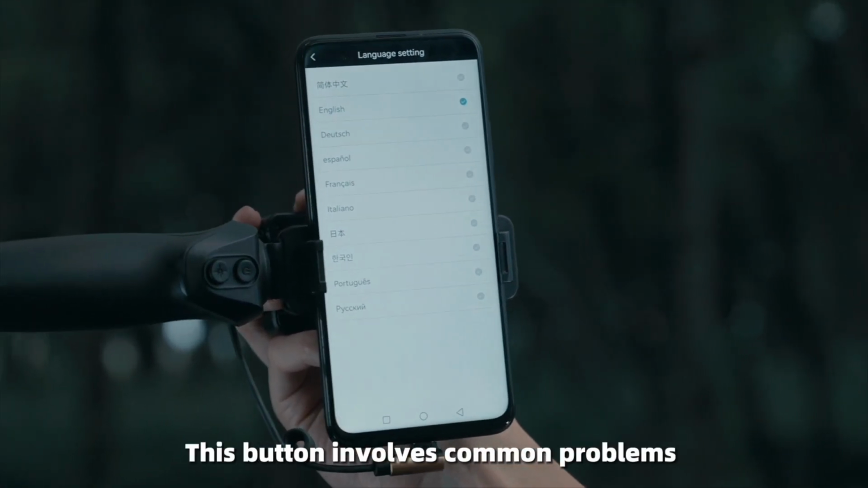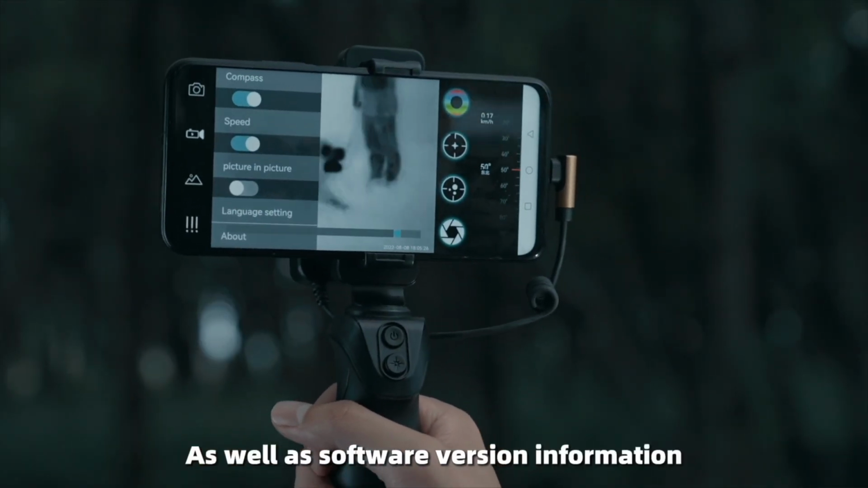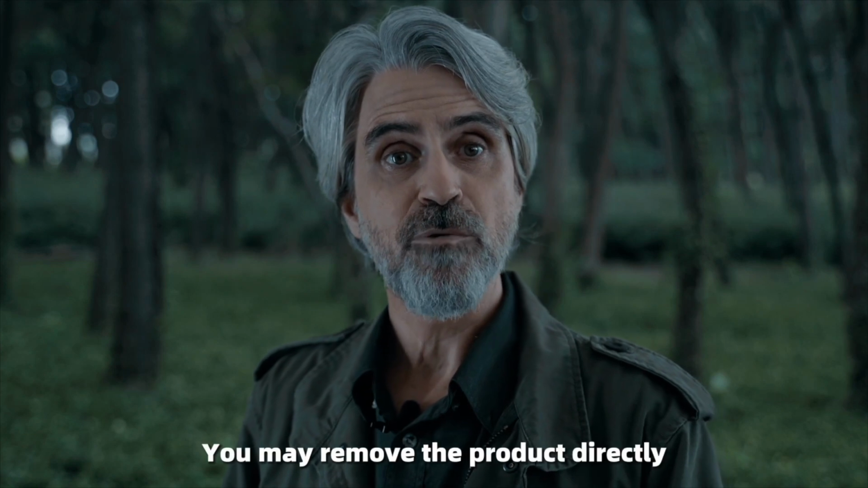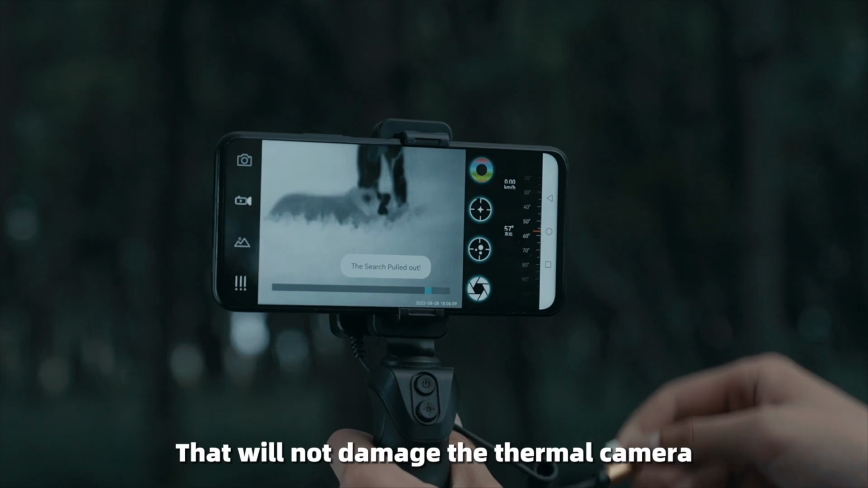This button involves common problems in the use of thermal eye, as well as software version information, product SN code, and other information. After use, you may remove the product directly. This will not damage the thermal camera.